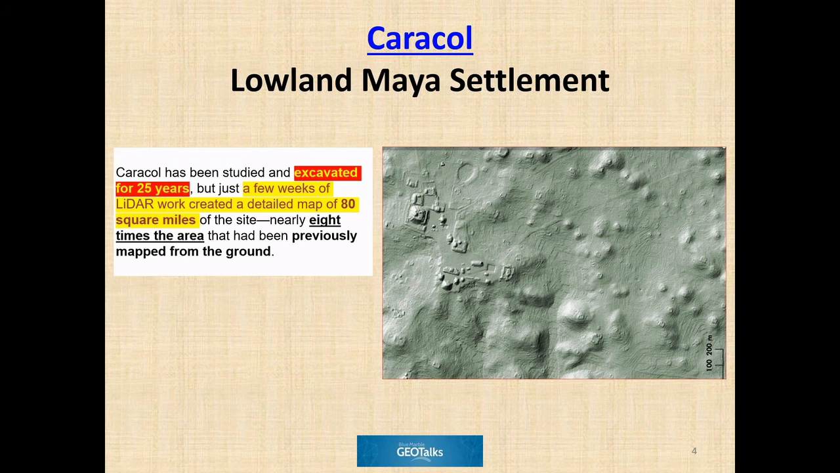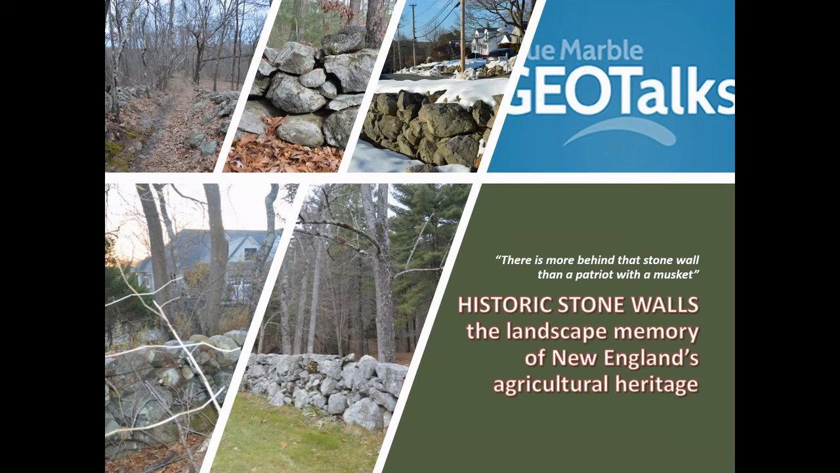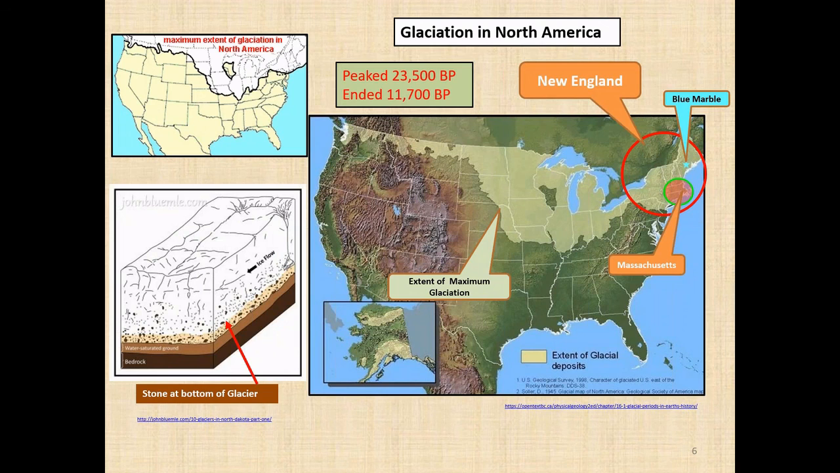In a few weeks of LIDAR work on 80 square miles, they increased by 8 times the area that they had mapped before. So let's get a little more down to earth, back to New England. And I realize that there are many people who've never had the pleasure of walking in our woods. And so I'd like to begin by giving a little background history here. We live in a part of the world that was covered by glaciers until about 11,700 years ago.